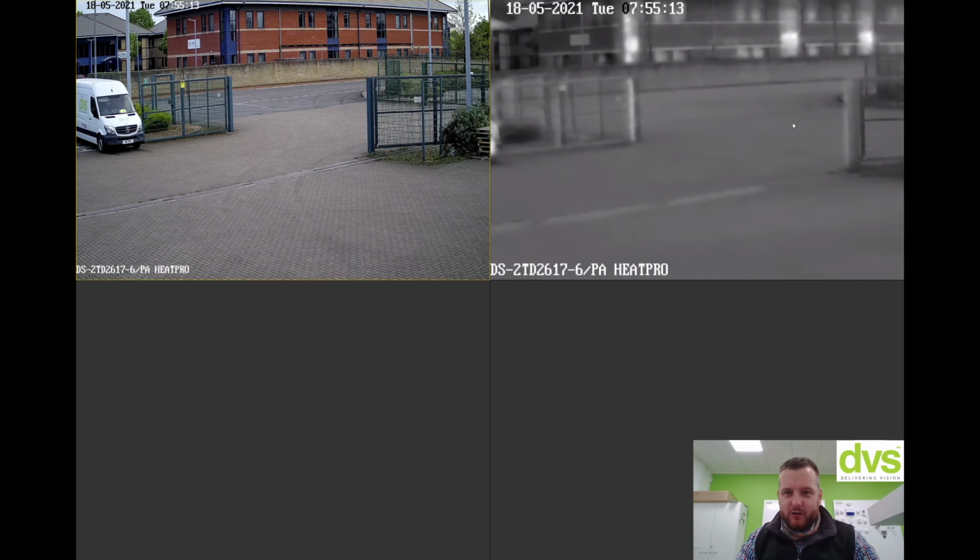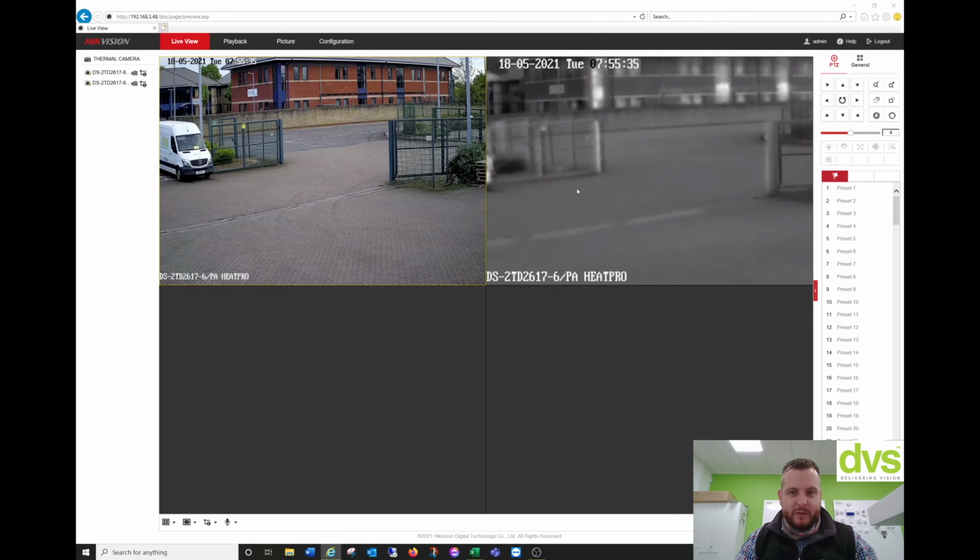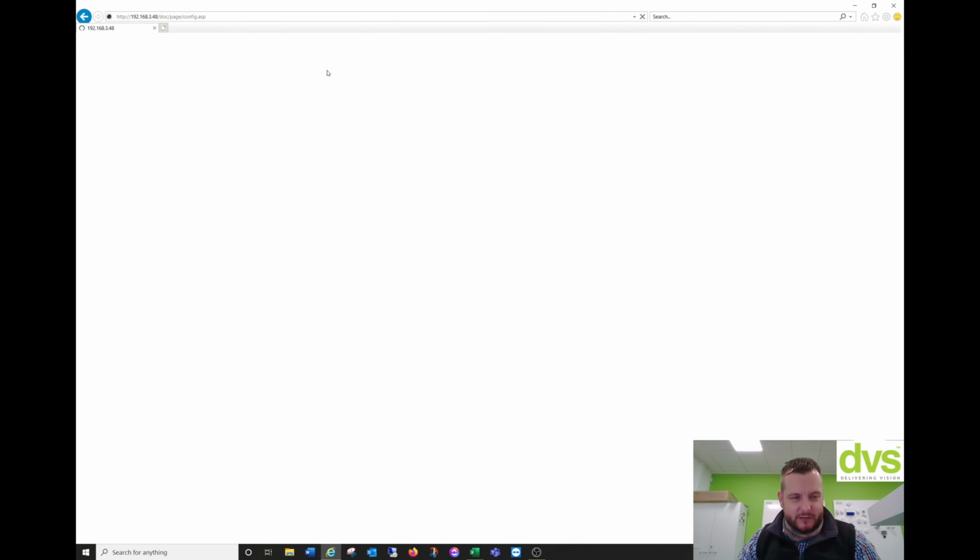You can see it's a very low resolution thermal. Even though it's low res, we can still see the features. So you can see the gates, the building behind the roadway, and obviously the drain gutter in there. I'll show you an image fusion technique which will greatly enhance the detail in this thermal image. So this is the 26176 PA model, like I said earlier. The PA has got the built-in sounder and light function, so we can actually use this as an active deterrent model.